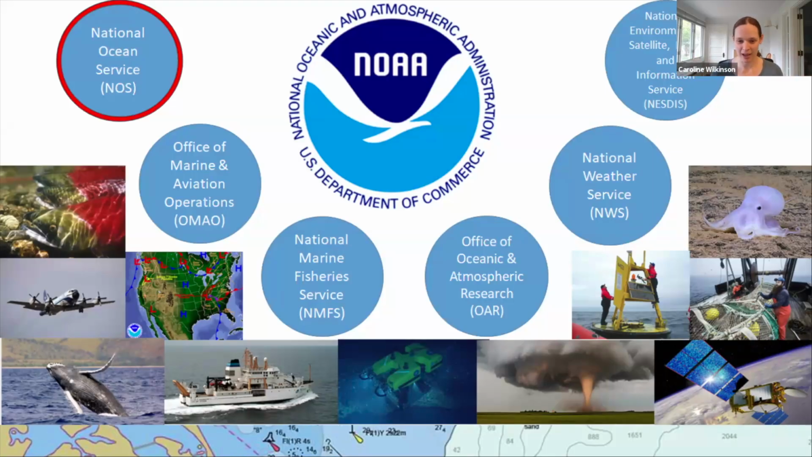Office of Oceanic and Atmospheric Research does a lot of the modeling and data collection that supports hurricane predictions and large-scale ocean current modeling. The National Weather Service, of course, is a part of NOAA. And then we also have the National Environmental Satellite Data and Information Service, or NESDIS, which is responsible for the satellites that NOAA has with weather. We have a search and rescue mission as well. We are responsible for monitoring the EPIRBs, or personal beacons, and then we relay that information to the Coast Guard or National Guard. So we have a very wide mission.